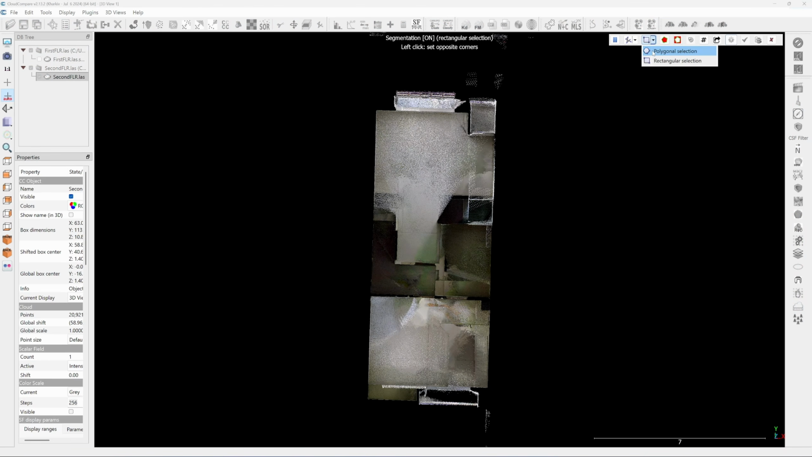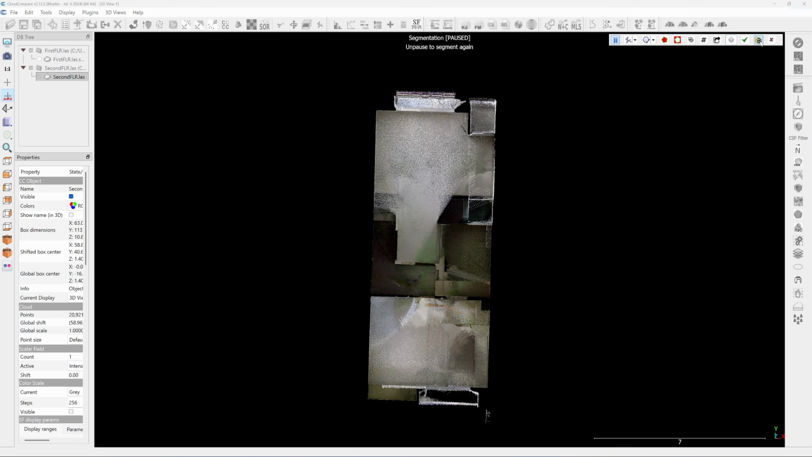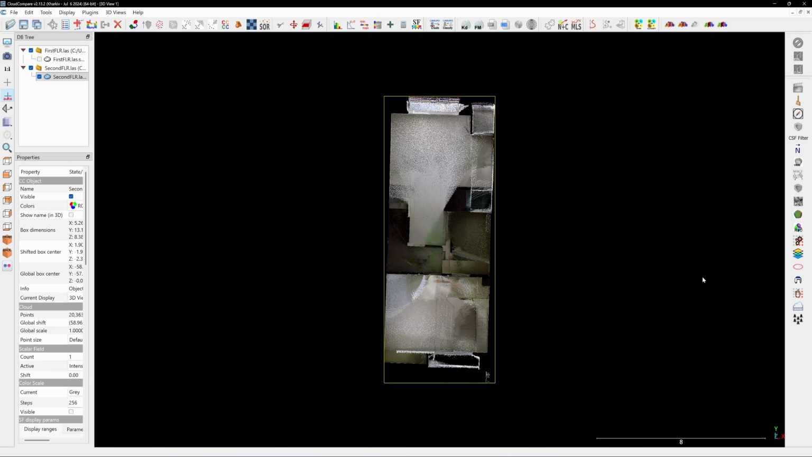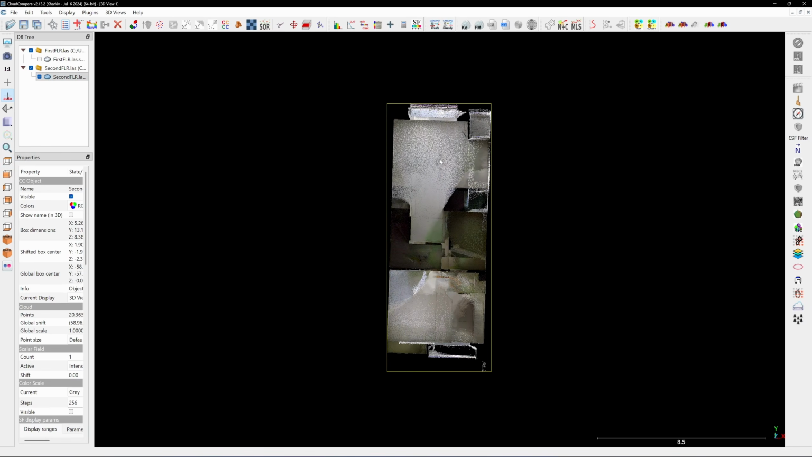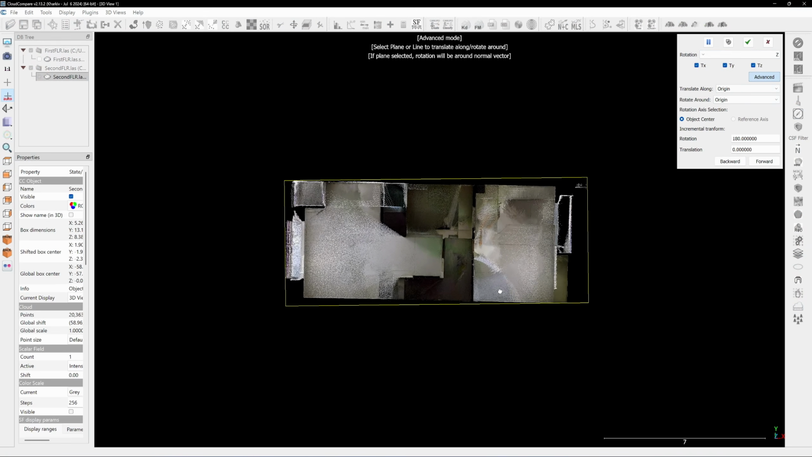Click on the top view, select the point cloud, then open the segment 2. Use segment in to select the required area and press the delete key. From the Tool tab, click on Registration, then move the bounding box to the origin. Next, I will use the Translate tool to rotate the second floor and align the scan data to the same orientation as the first floor.